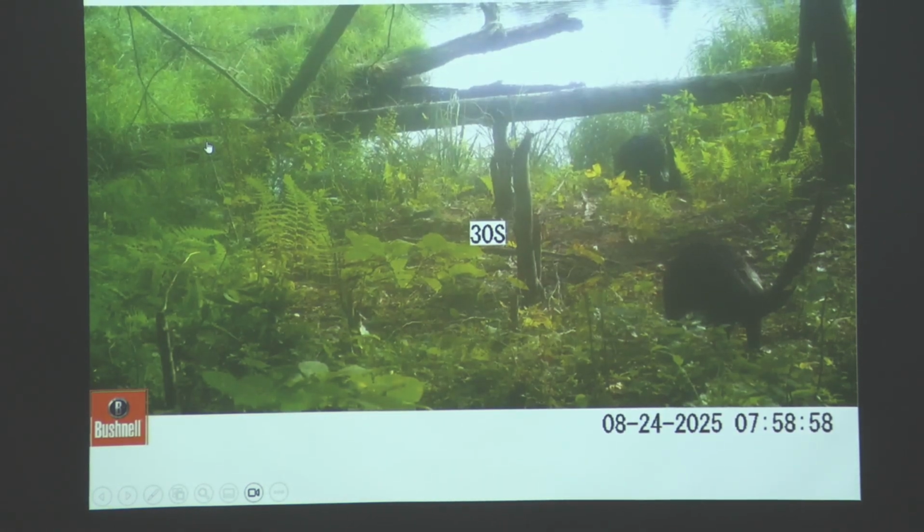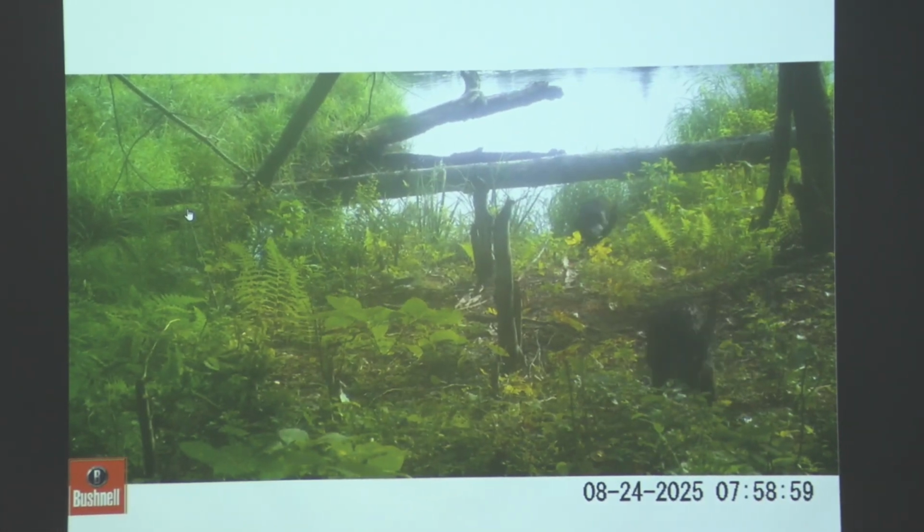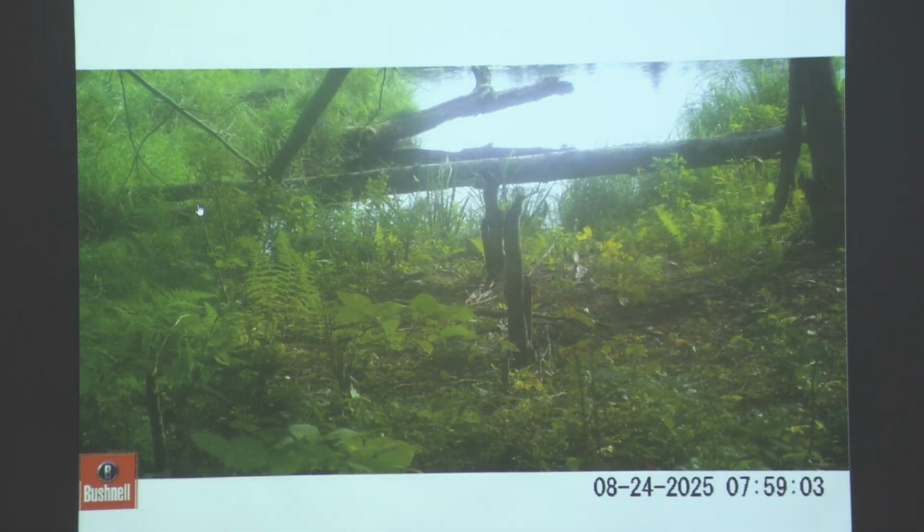This one is not a particularly good one. It's the best one I got of this species, though, so here you go. River otters. Yeah.